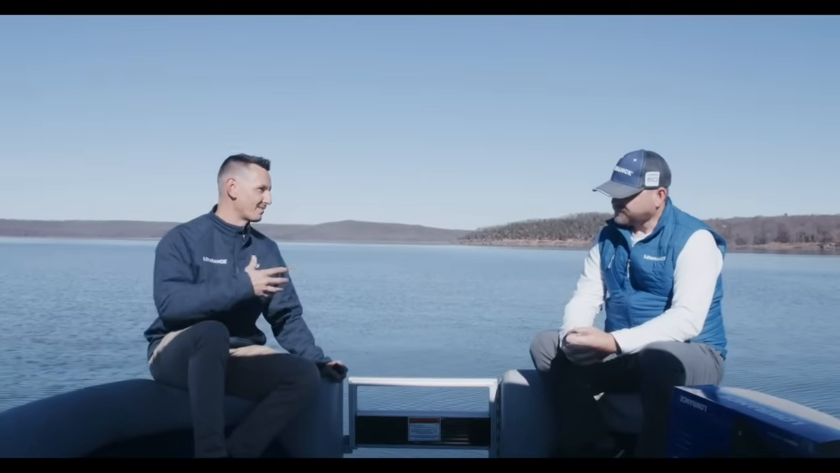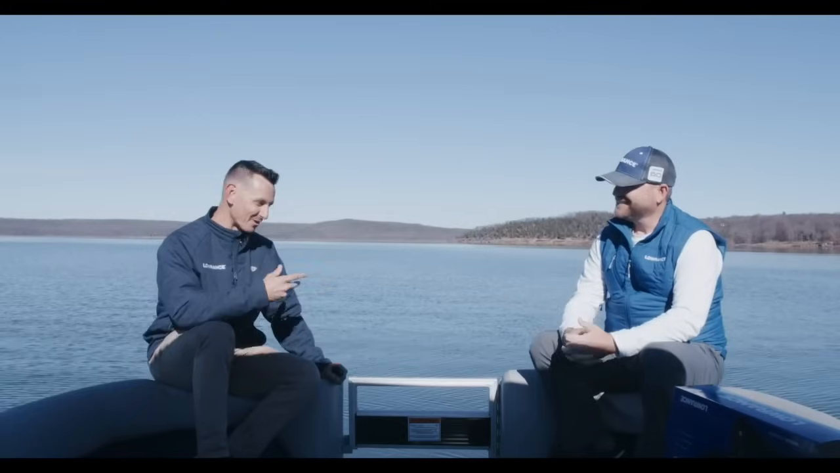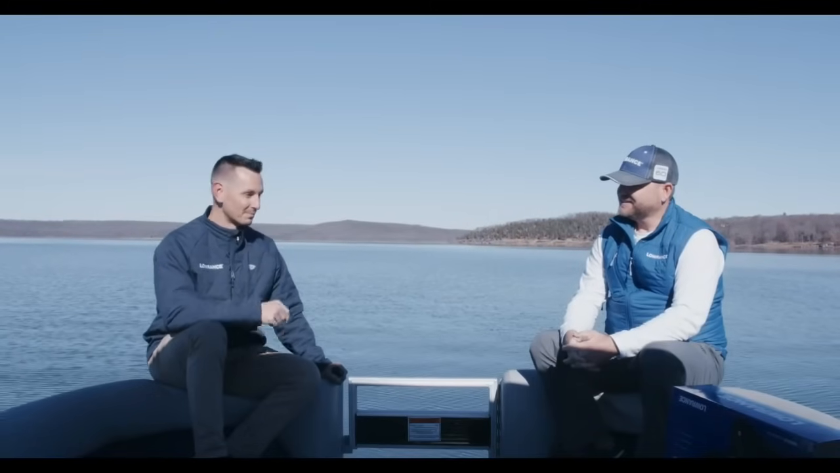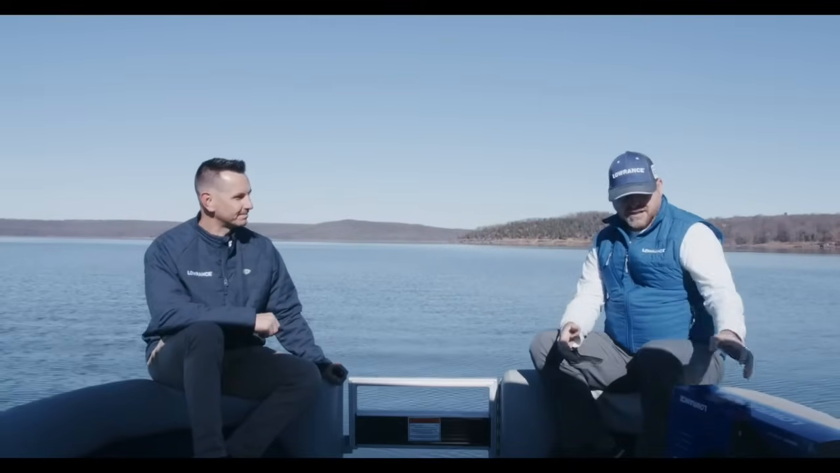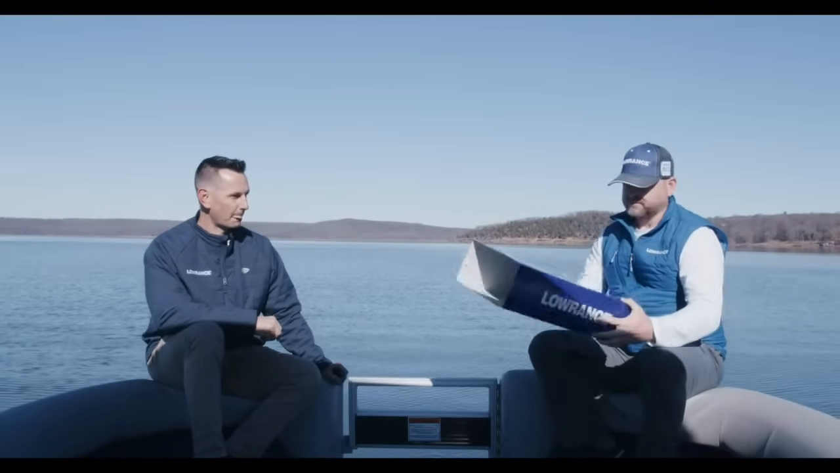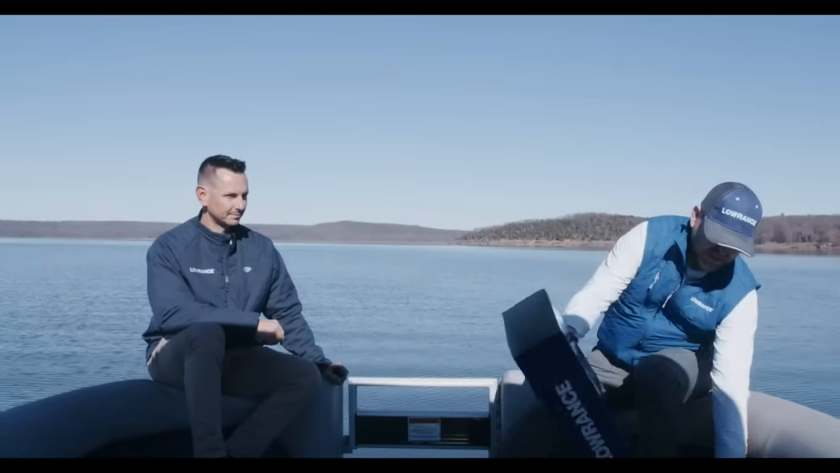Yeah, I know you and I have spent a lot of time testing and developing this product. And it's really changed the way we're on the water. But why don't you break it down? Tell us what all is included with the Active Target. Yeah, so the Active Target unit itself, it's a transducer and a module, which we'll just go and unbox one here.